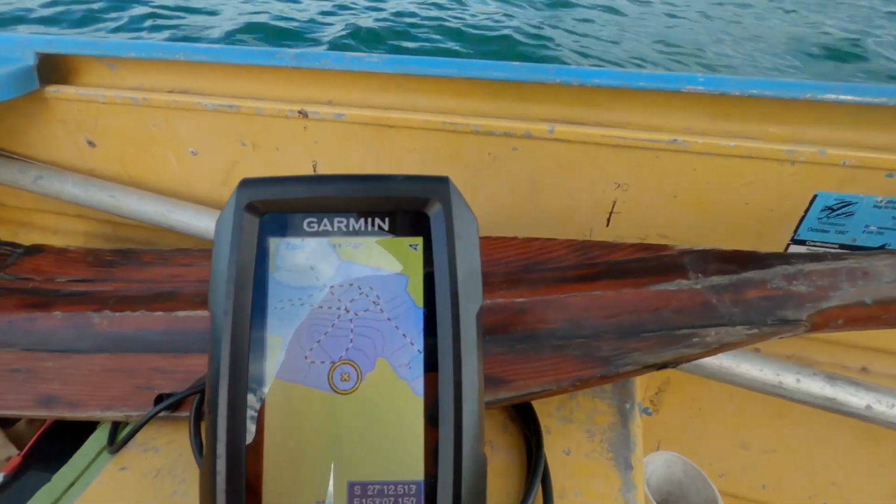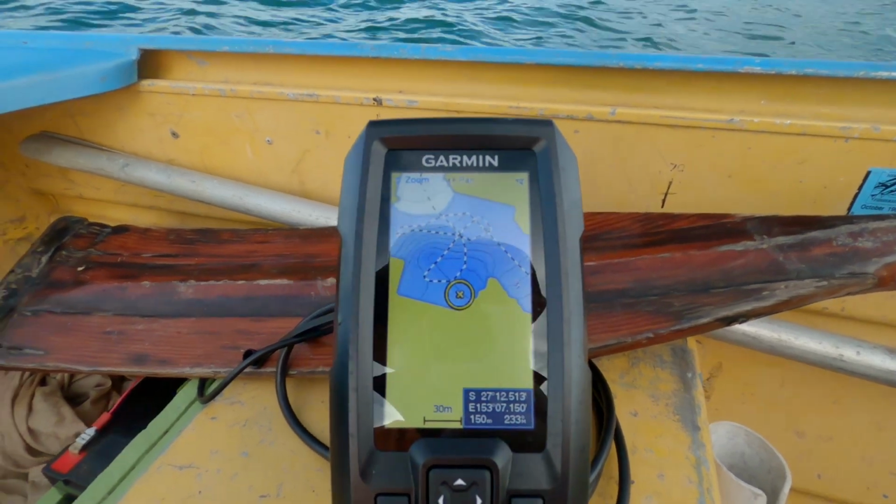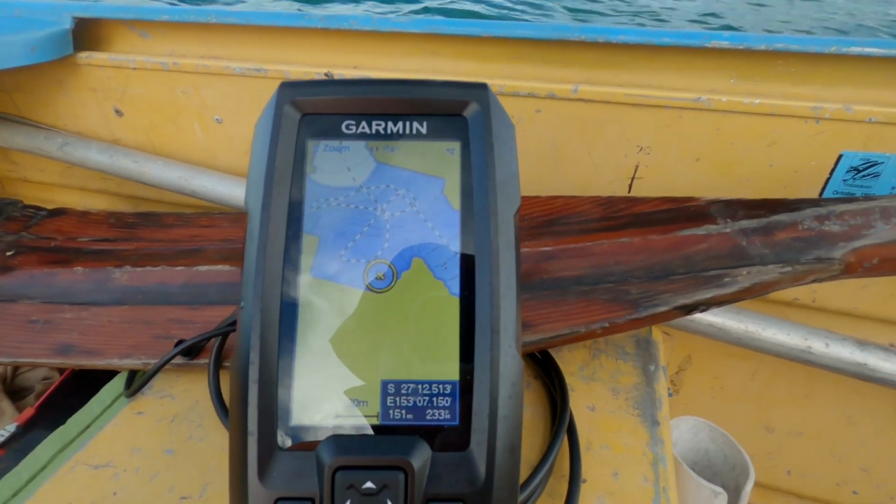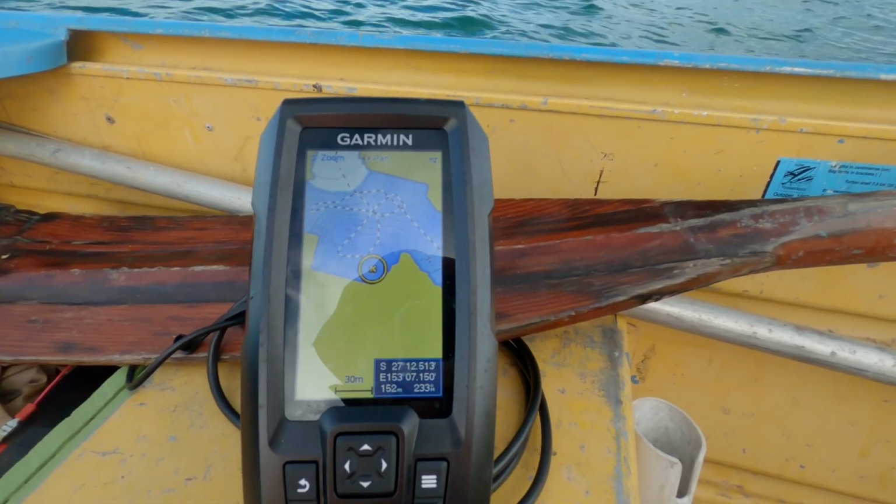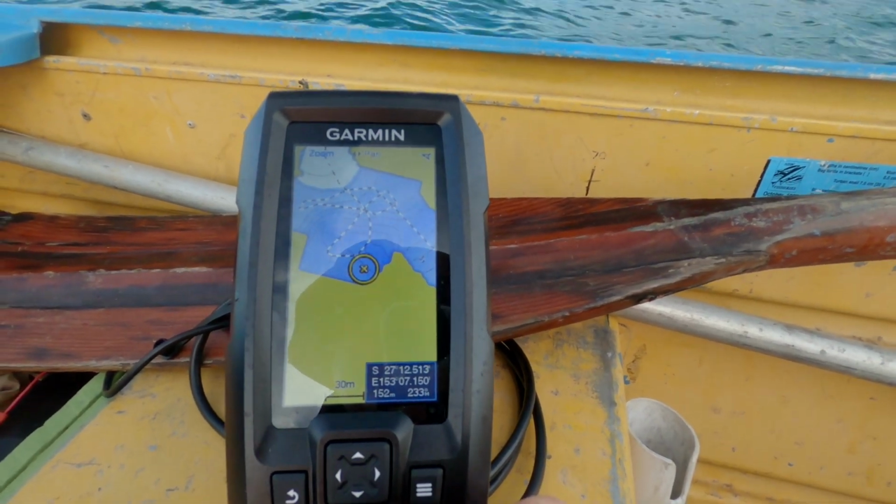So, you probably saw before too that I got up to about 10 knots before it got shaky. It started getting a bit fuzzy on the reading of the bottom. It's pretty good too.